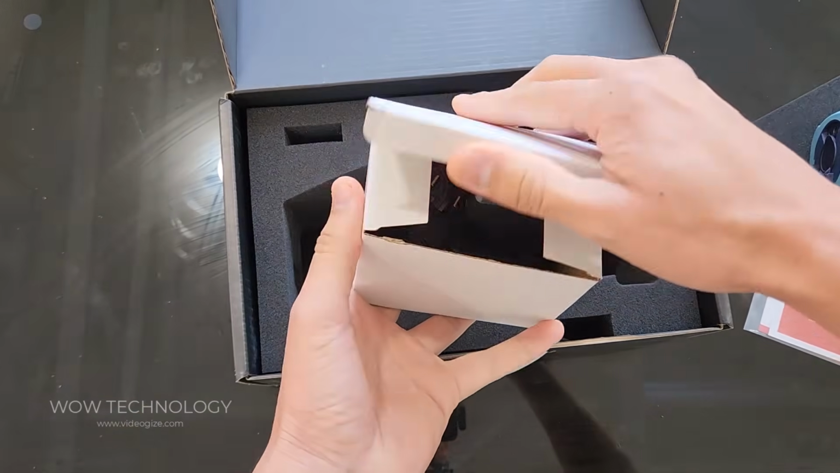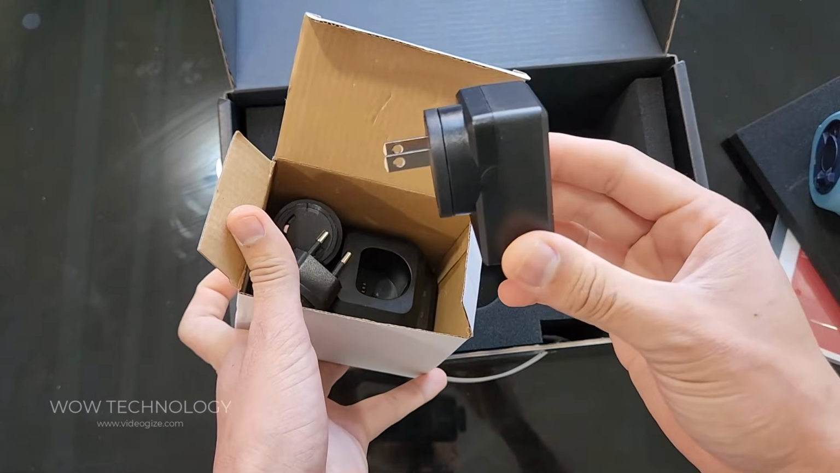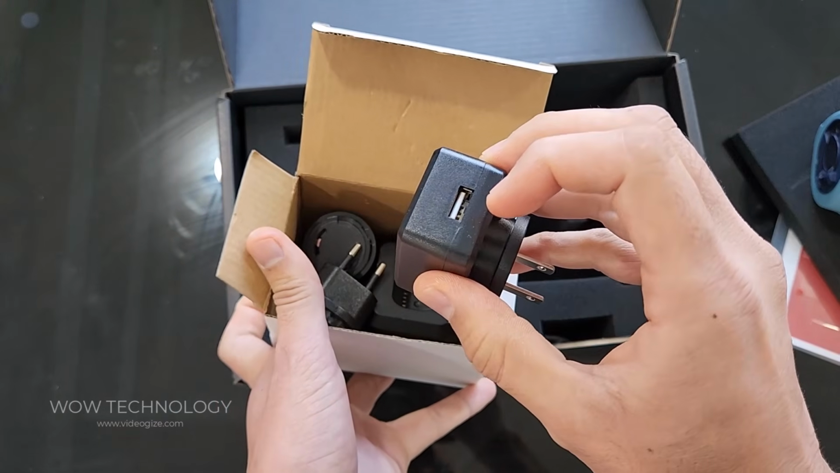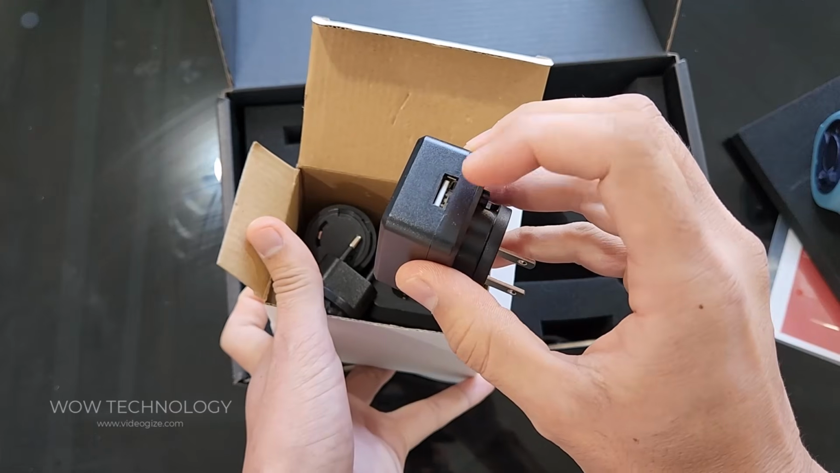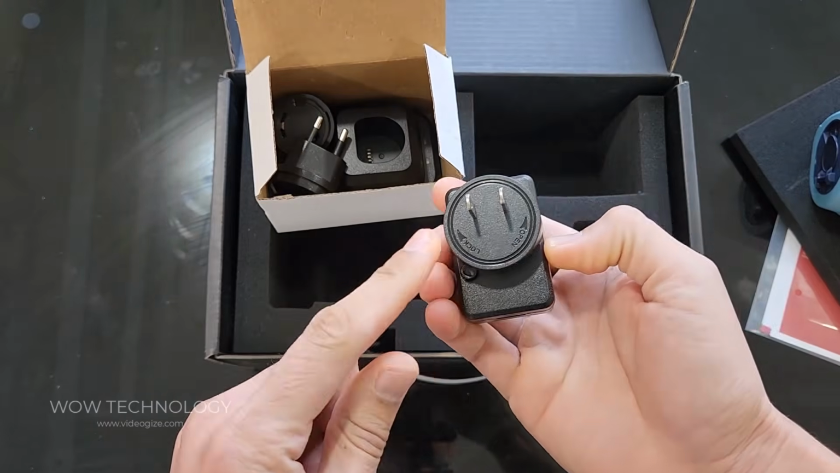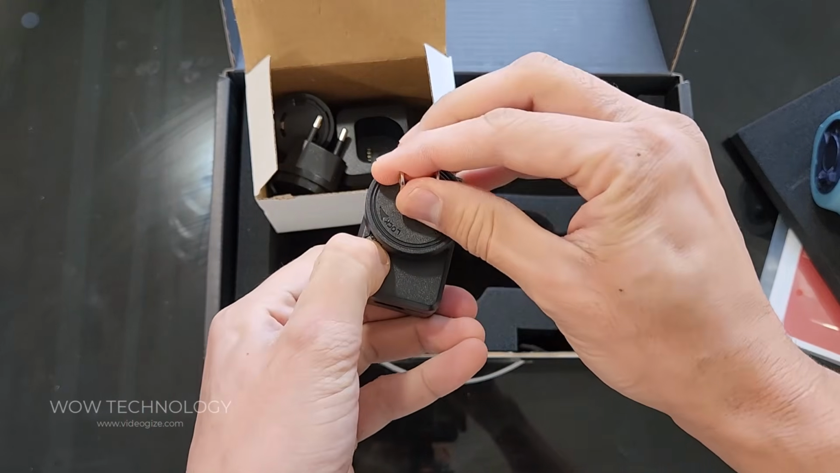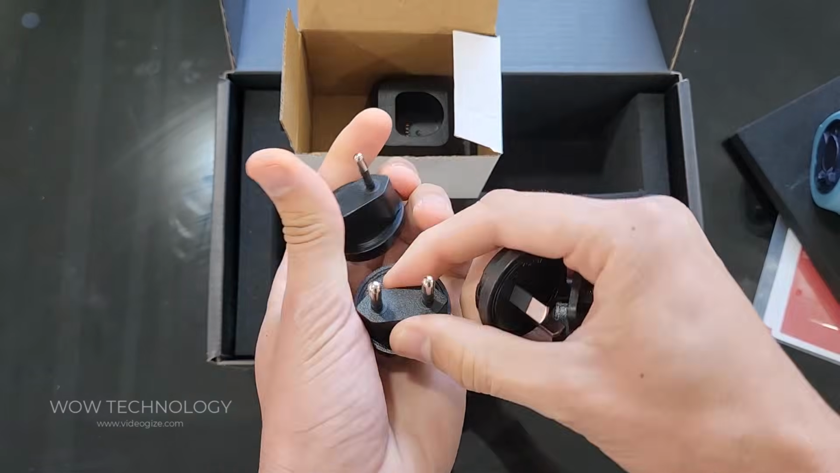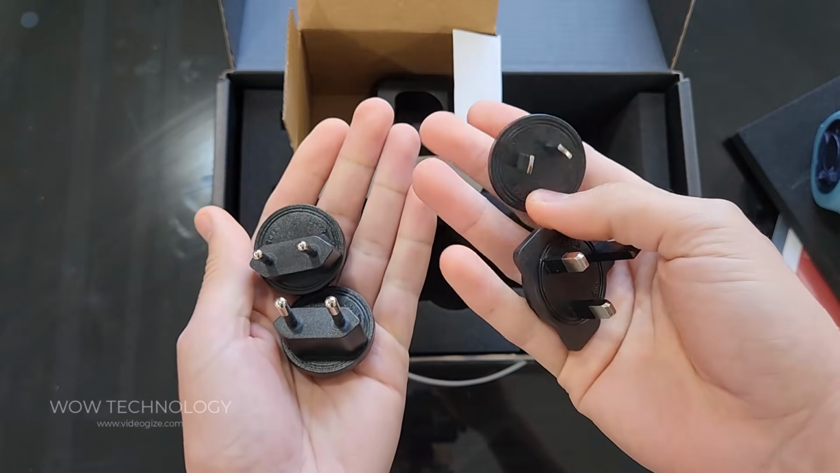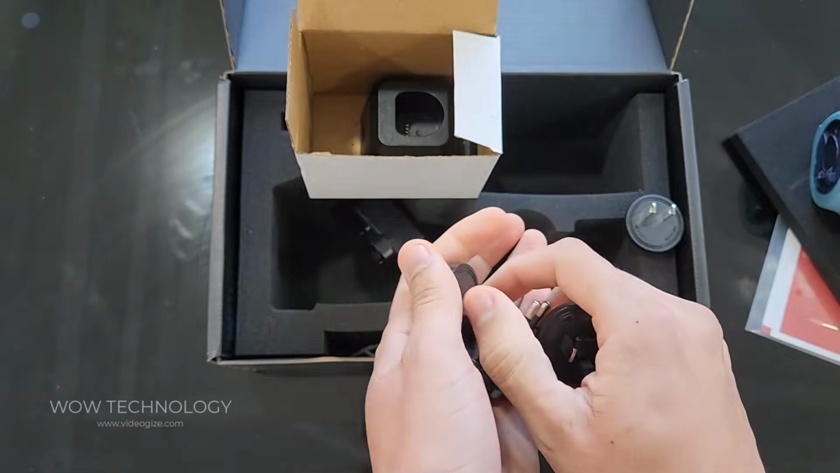And in this box right here, you have your outlet plug, which is connected to a USB plug right here. You're able to change out the plugs like so. You just press this button and turn it. You have different options depending on where you live for your plugs. Like that, which is very convenient.